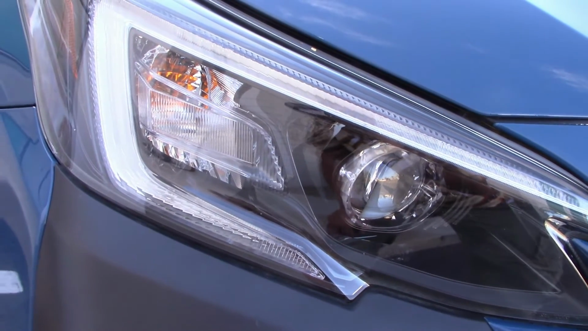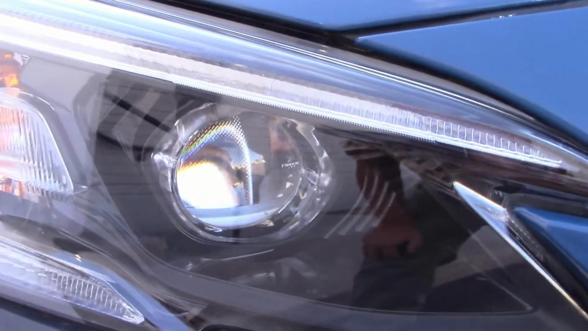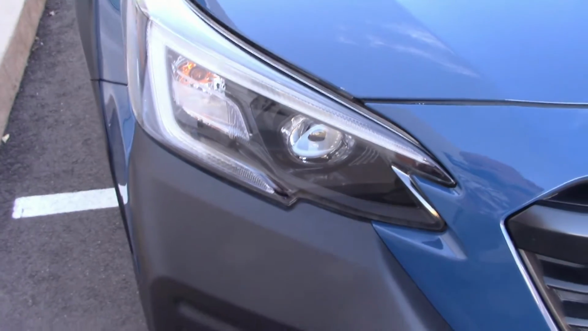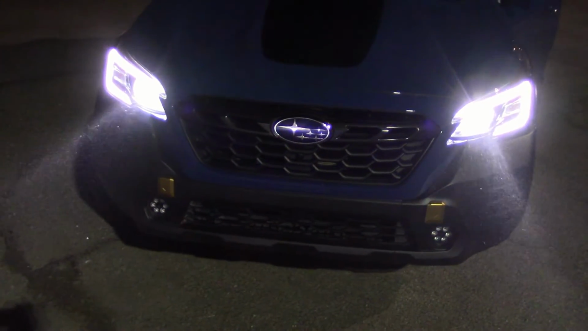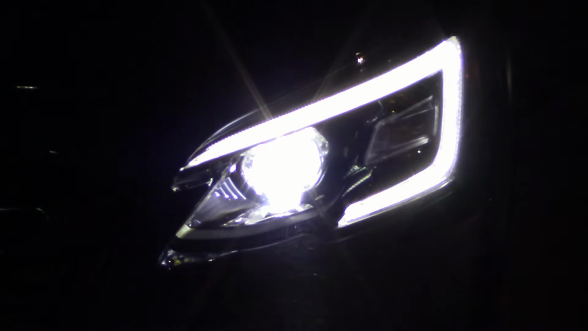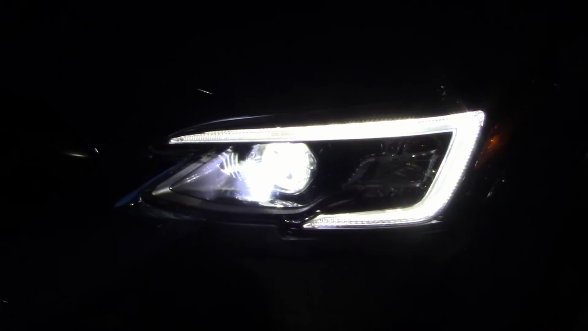And it looks like these are not multi-bulbs, just one medium-sized version. This should be interesting. Alright, it's dark enough, and we have the low beams on at the moment. Look pretty bright. And with the high beams, a bit brighter, as you'd expect.